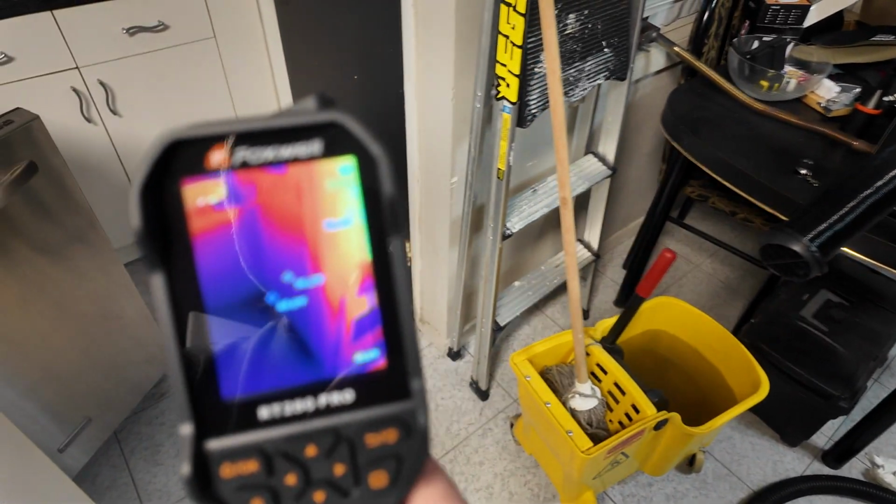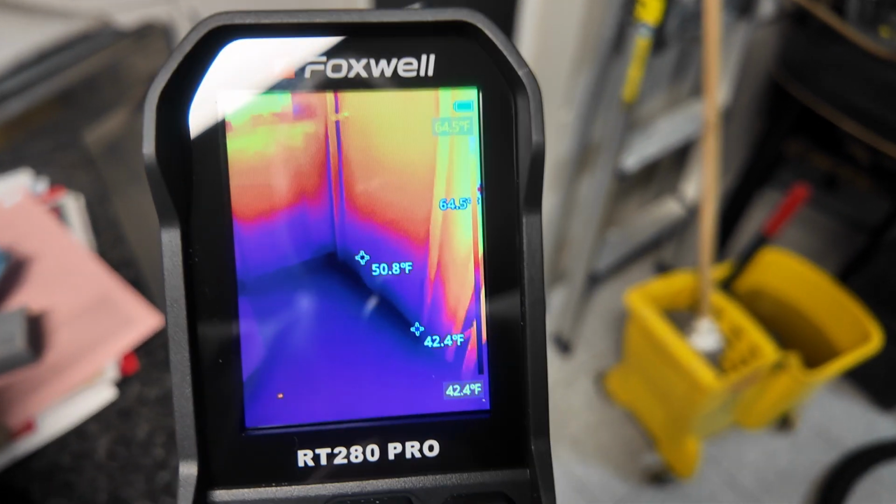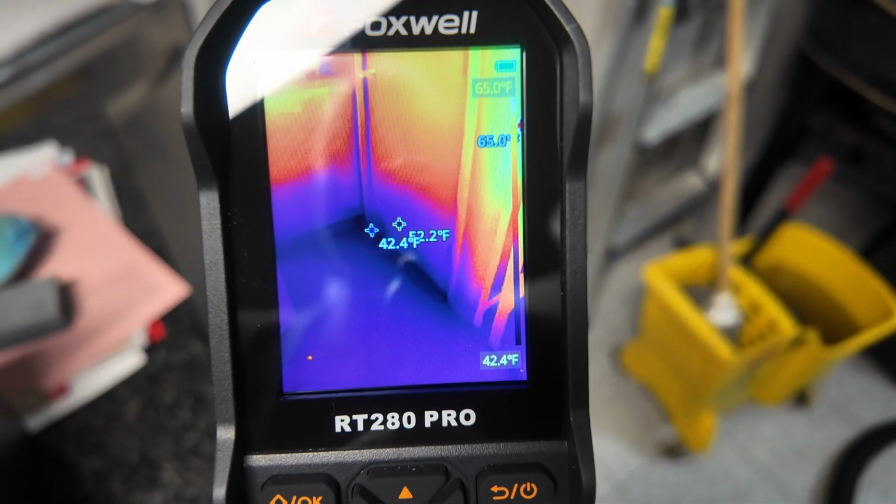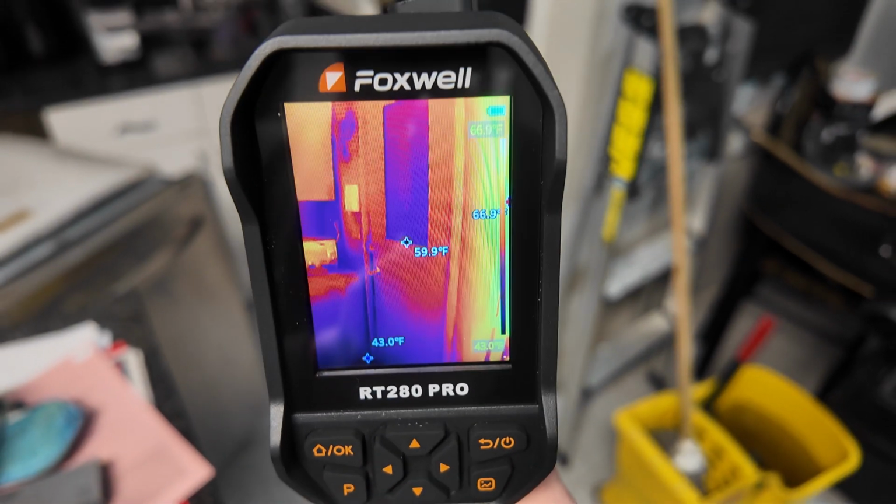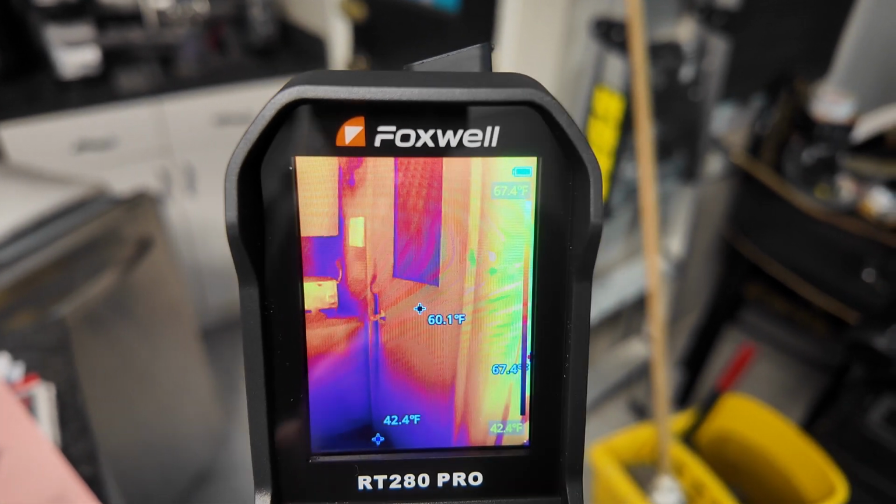Now over here's the front or kitchen door. I could tell I got issues right there on the floor. You know, probably a little bit of cold air coming through. And that's the door there. That glass is not helping me. See how the glass is double pane, but it's kind of old.